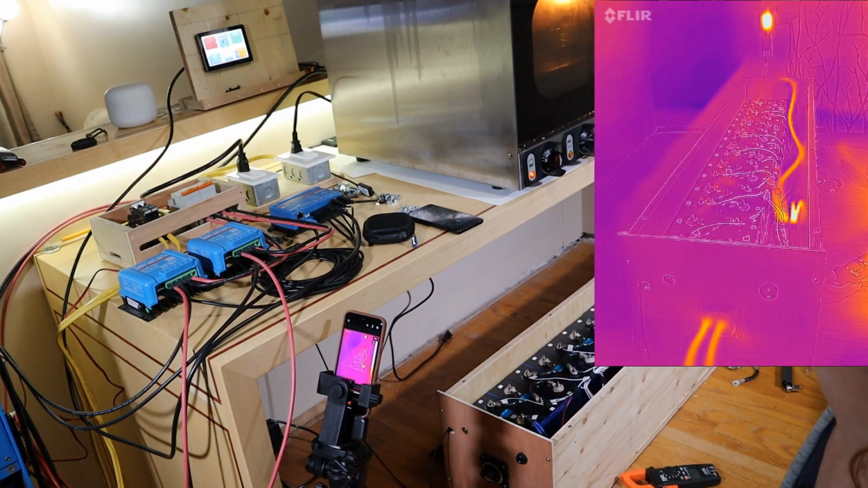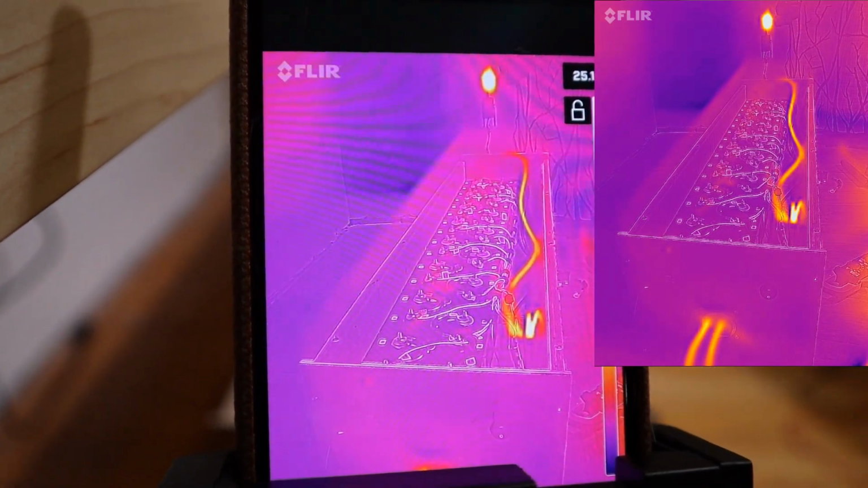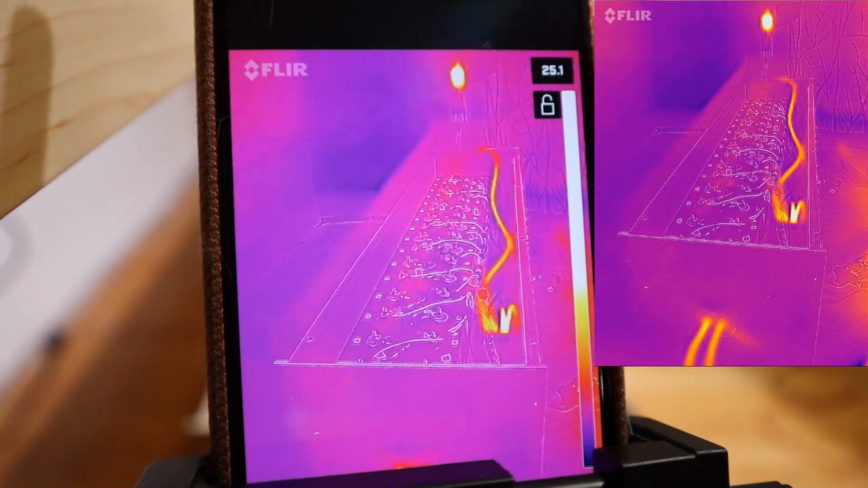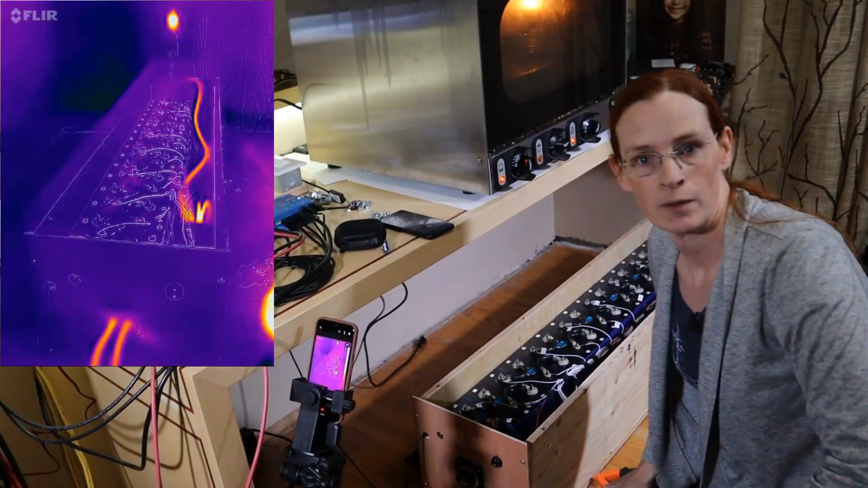6 minutes to go. Still pulling 2800 watts, 53.6 amps. No visible heating at all from the flexible bus bars. The long wire is warming up, but all of the actual jumpers are perfectly cool. Better than the rigid bus bars.